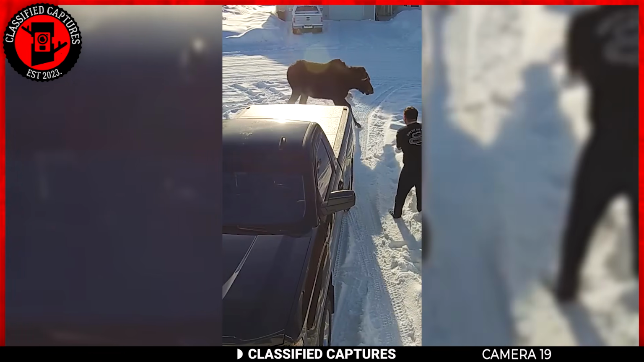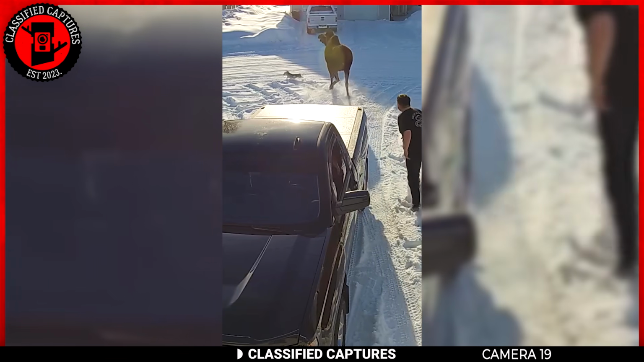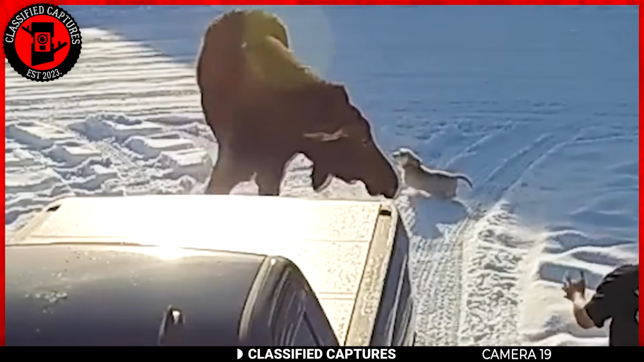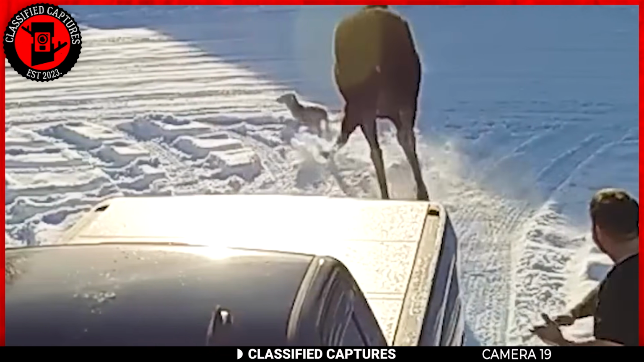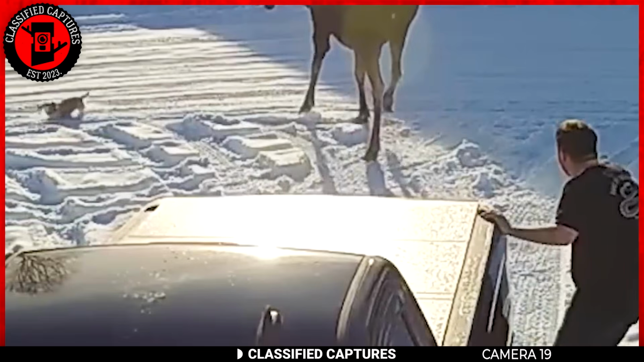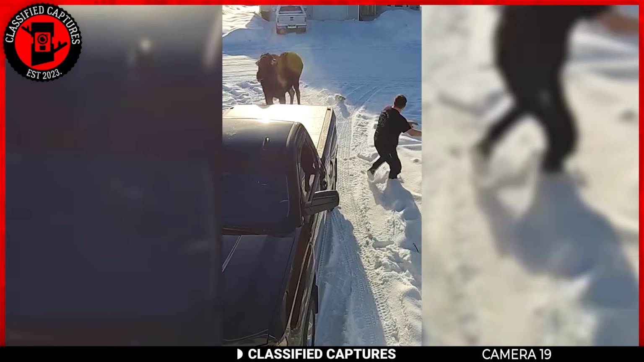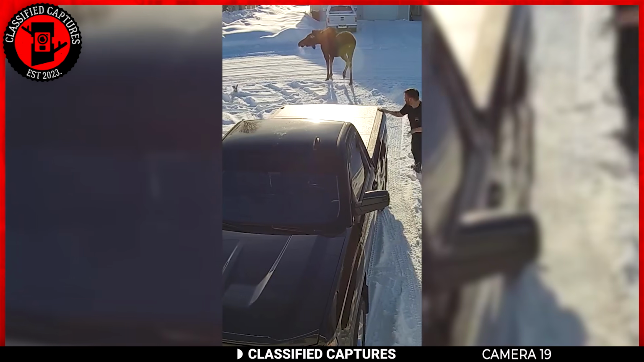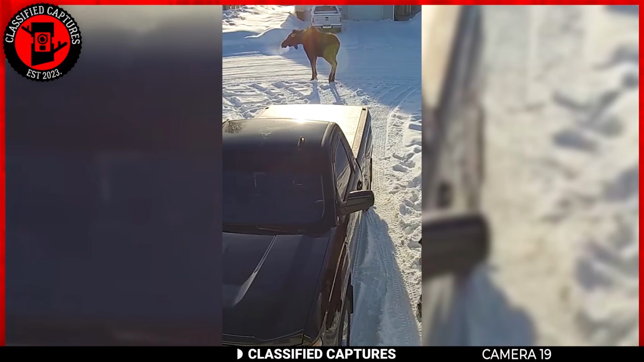From what we can tell, this moose is not a morning person. The dog, on the other hand, seems to have a lot of energy because it starts to bark at the huge moose in an attempt to save its owner. Luckily, the moose did not attack any further, and the man called his dog and both retreated to the comfort of their home.